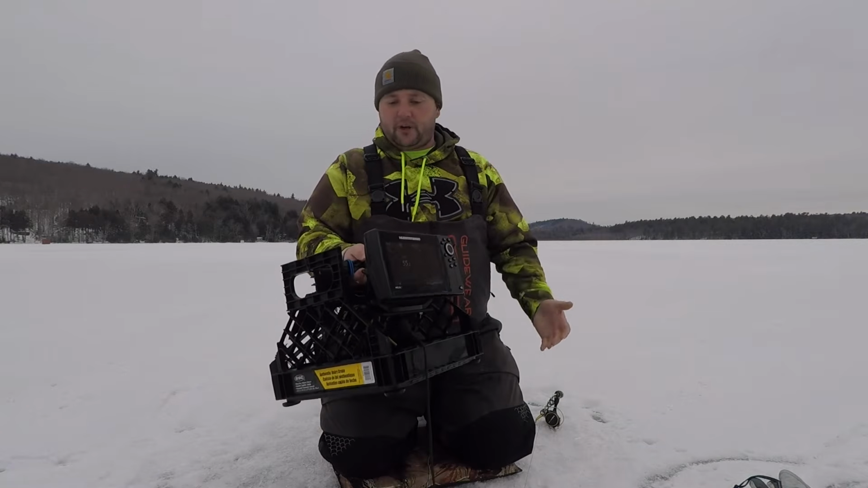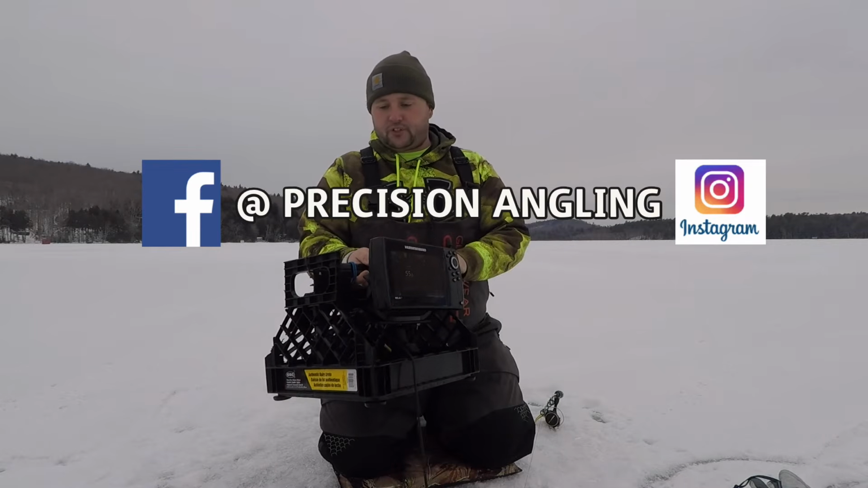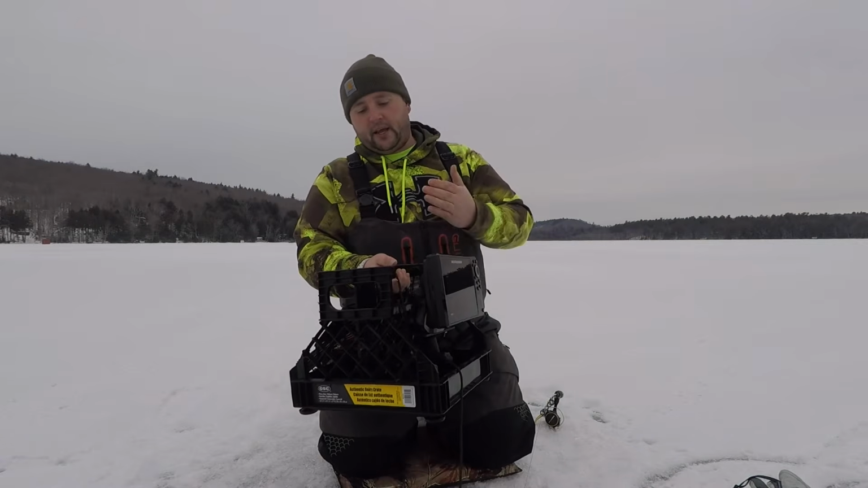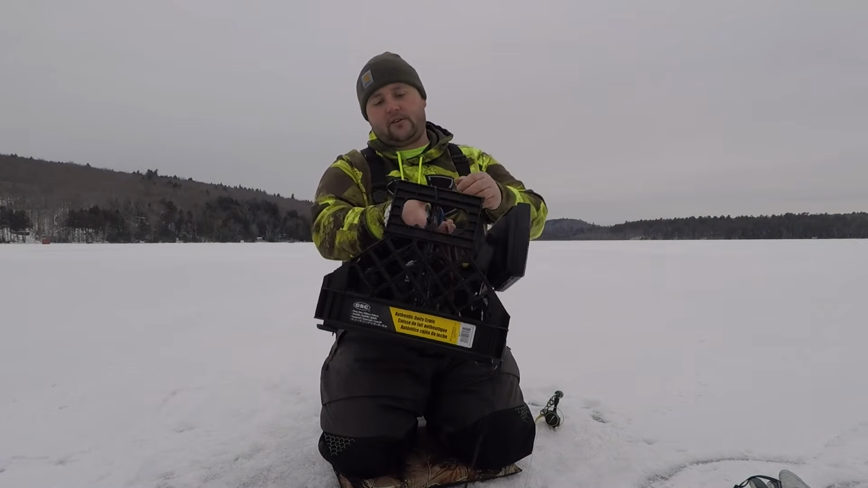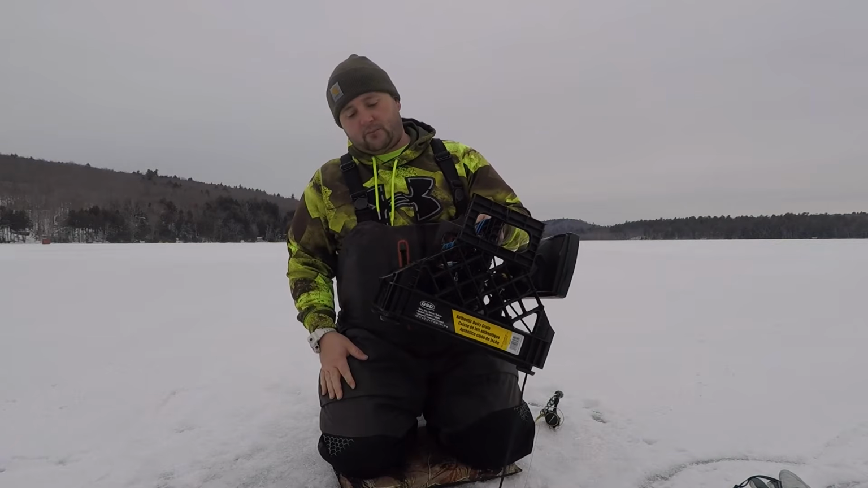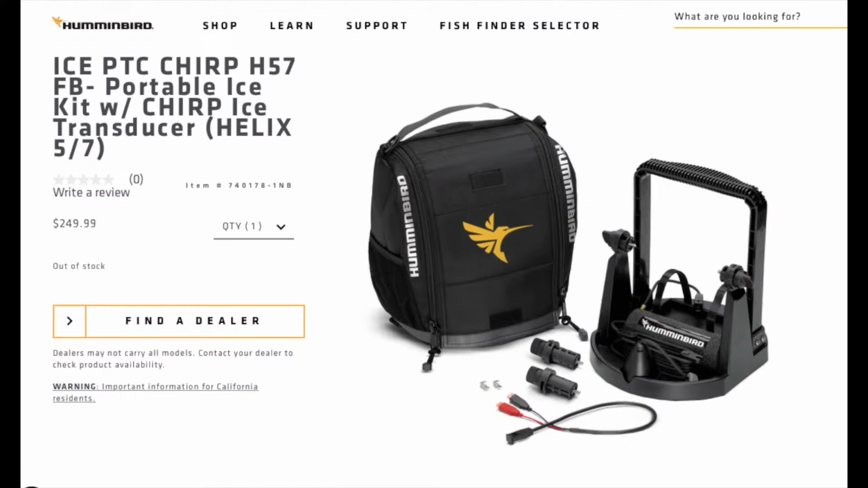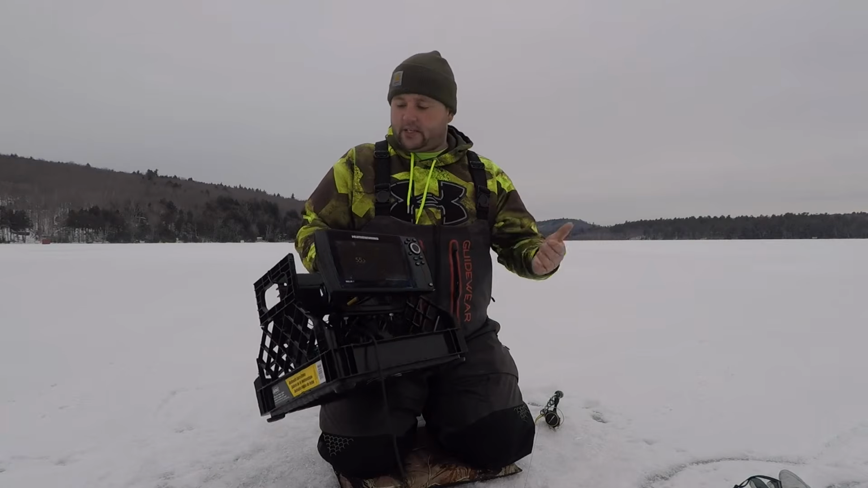And there's a couple different options you can do as far as shuttles for these. I built my own, as you can see. I already had my unit. I built a shuttle out of a milk crate, and I went out and bought a lithium battery. This is an Amped Outdoors 12 volt 18 amp hour battery. You can also go right to Humminbird and buy kind of a pre-made kit. It comes with a shuttle, a bag, a battery, and it comes with a transducer. So that's the basics with that.